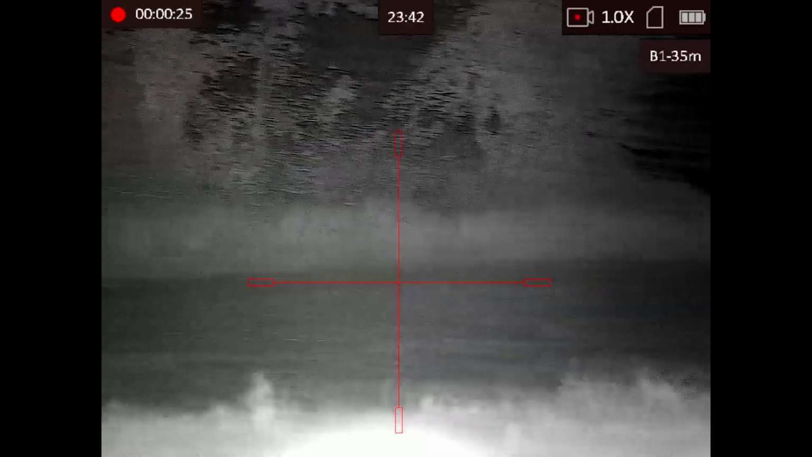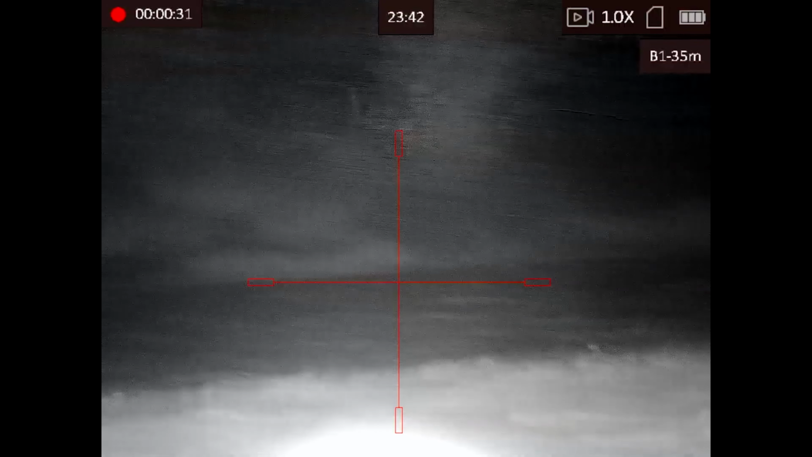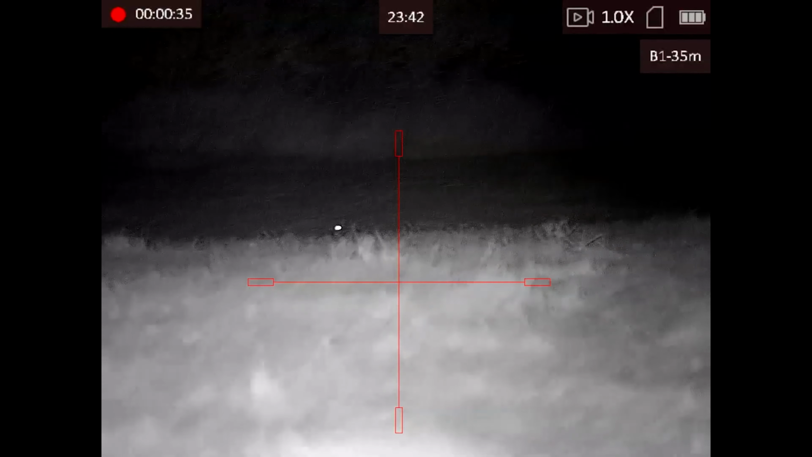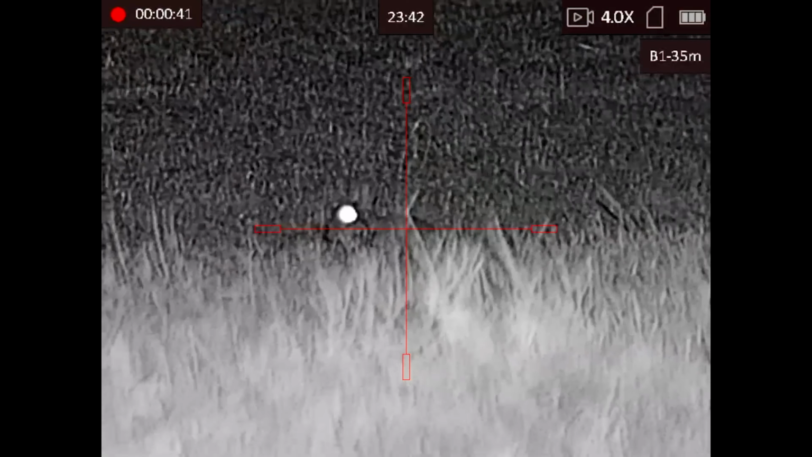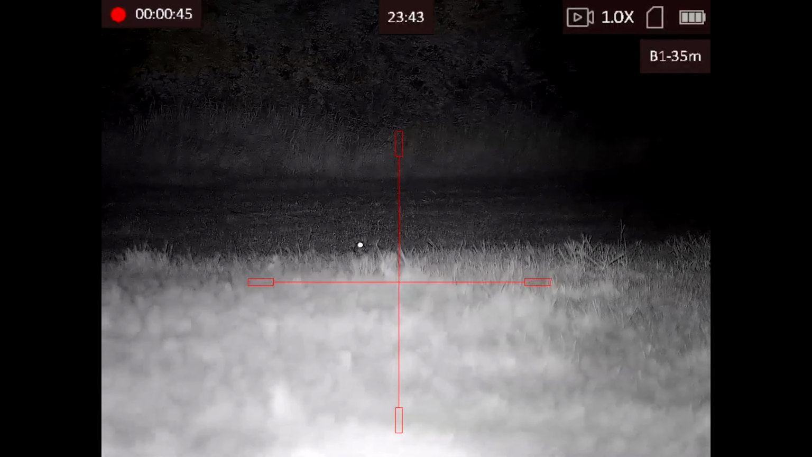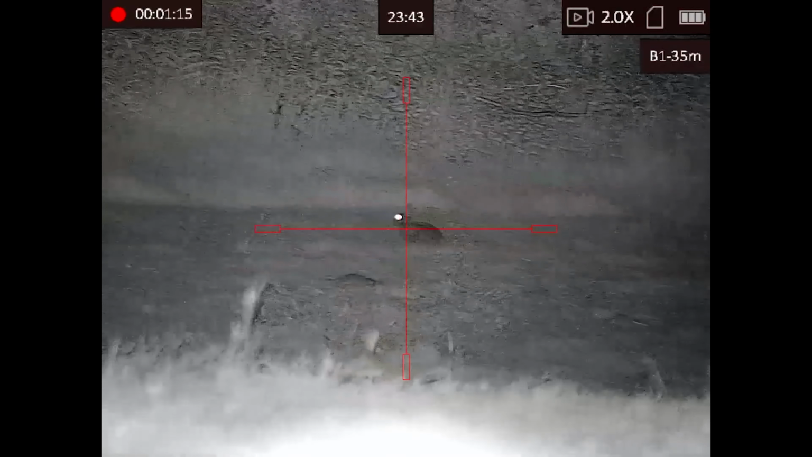I then zoom back out again to take a quicker look around the rest of the field. Over to the right hand side here, I spot another one, just if I get myself moved over. So as you can see there with the IR light, that rabbit's being completely lit up there with his eyes. Everything can be seen right in the scope. So I decided to take away from the stand and move a little bit closer and try and get an easier shot.